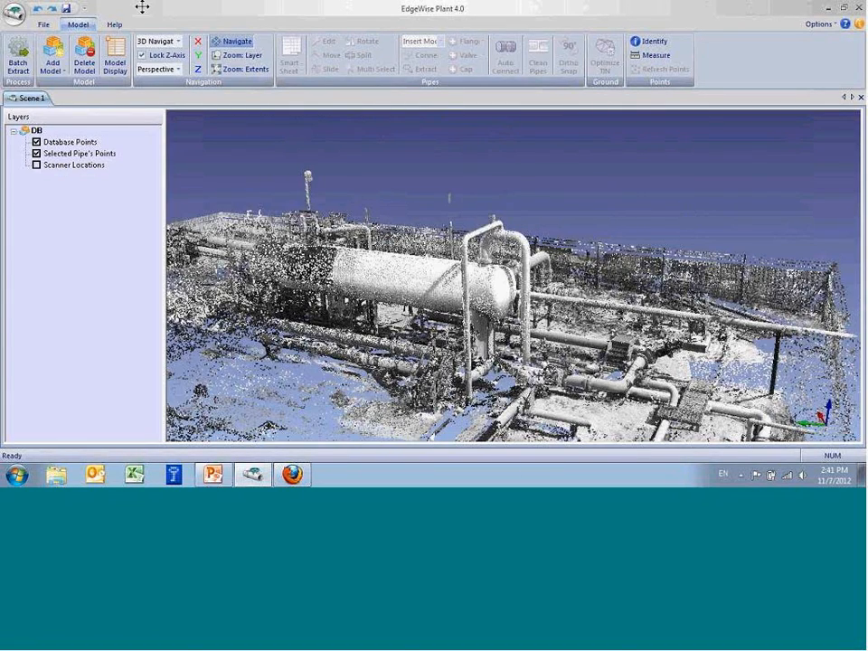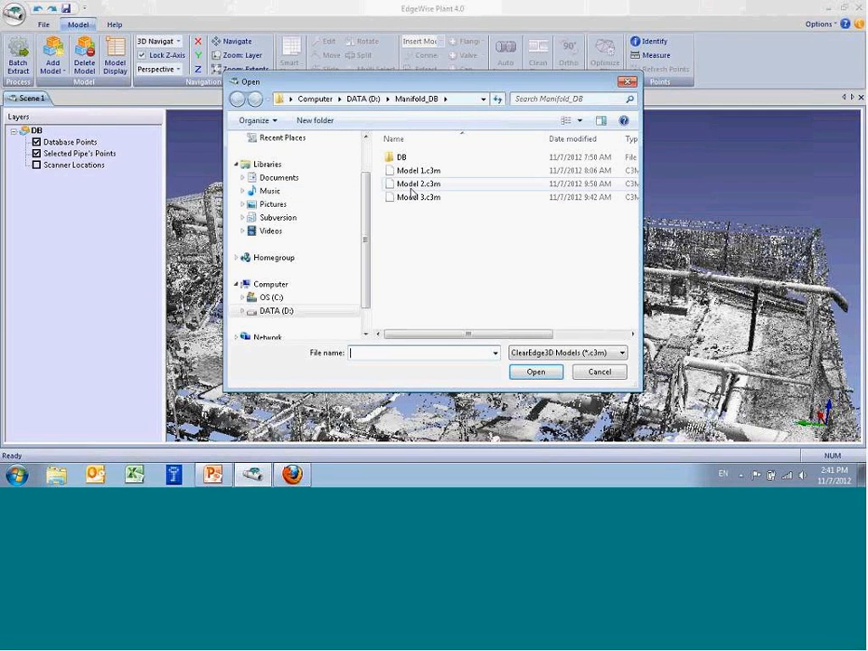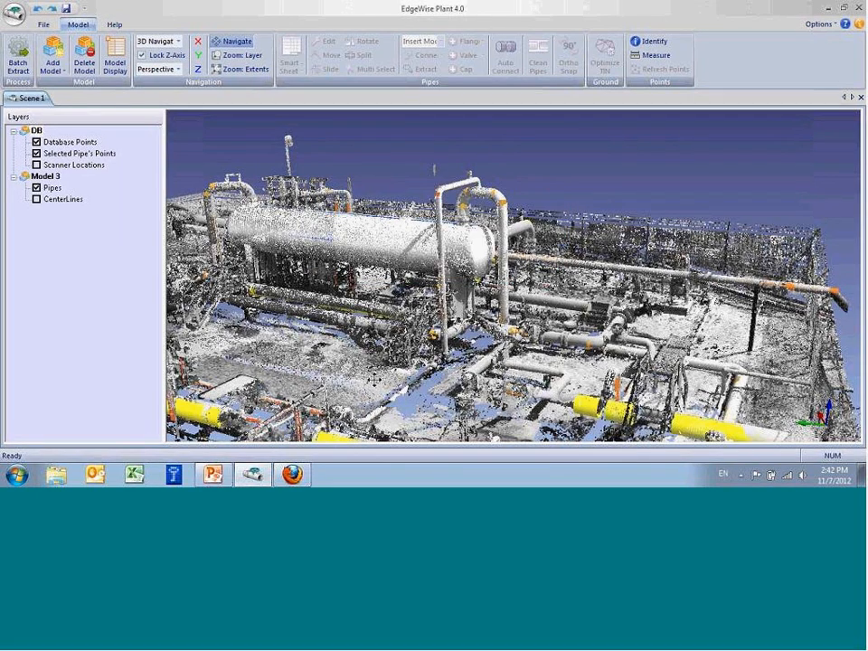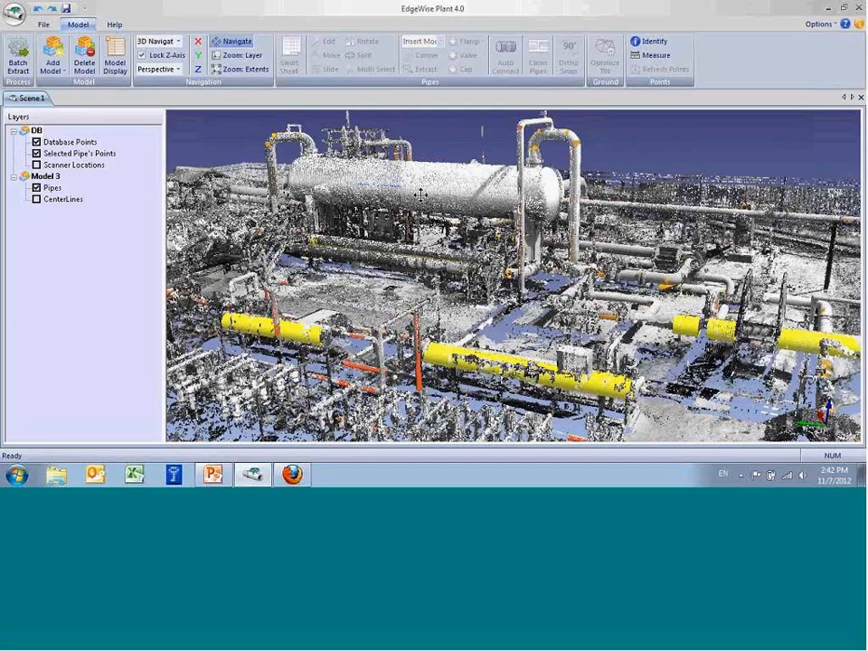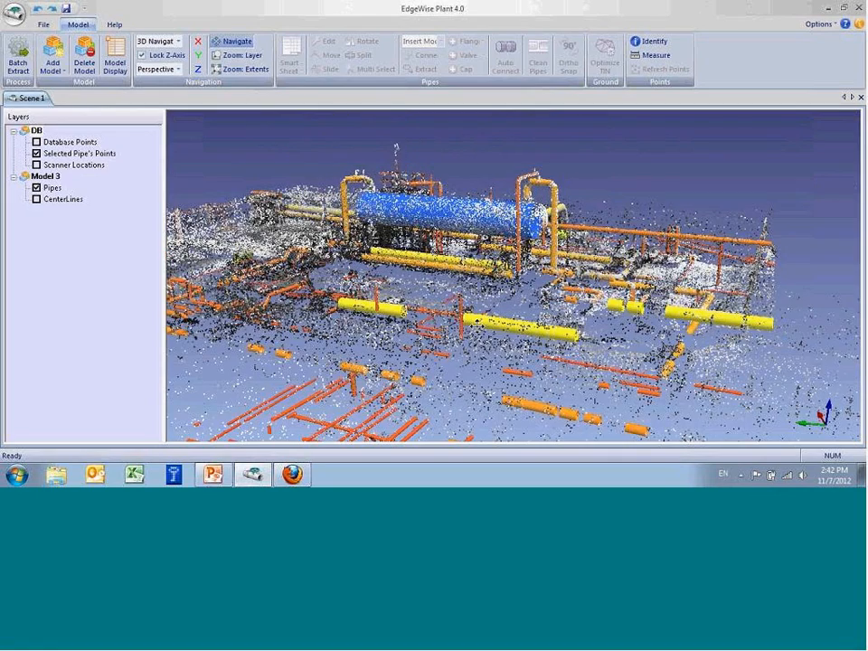Here is a pipe model. This is a fairly small data set, so this took about 4 or 5 minutes to produce with the automated processing tools. The point cloud, we leave kind of a ghost of the point cloud now.